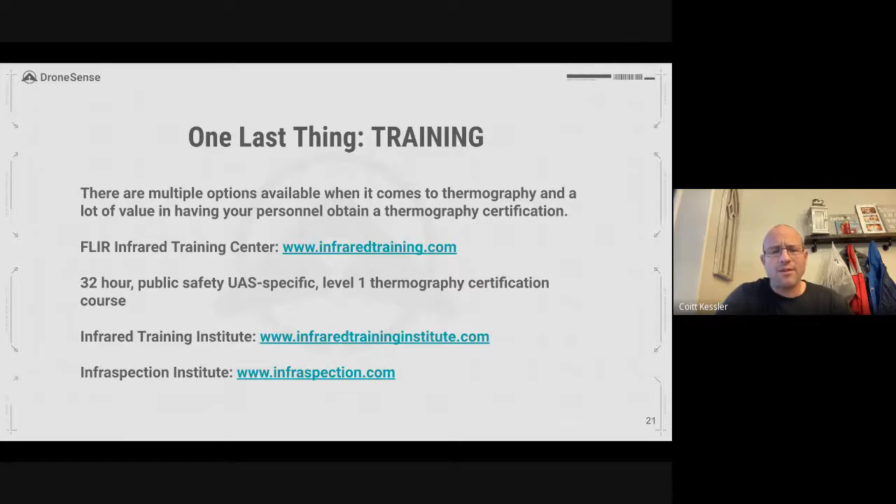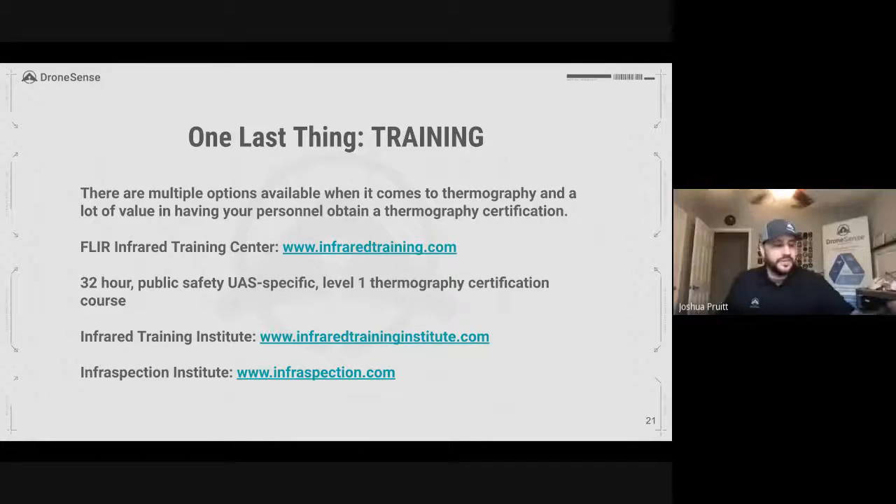Tom was saying that the Mavic 2 Advanced with React could produce a thermal map. So that's something we want to try. We should definitely experiment with it.